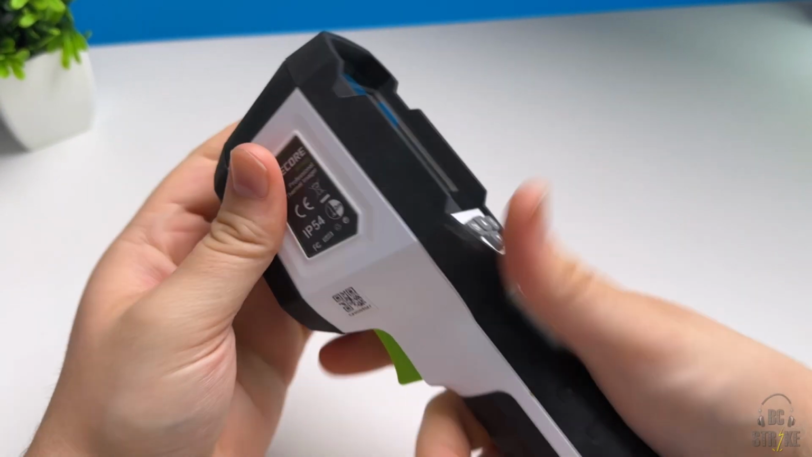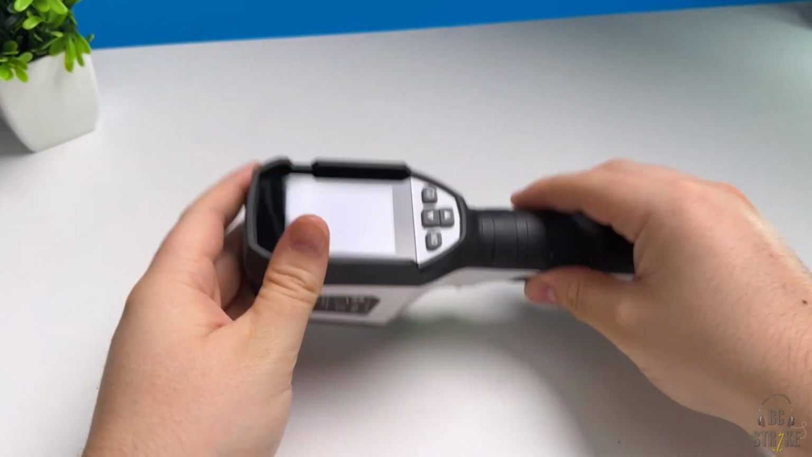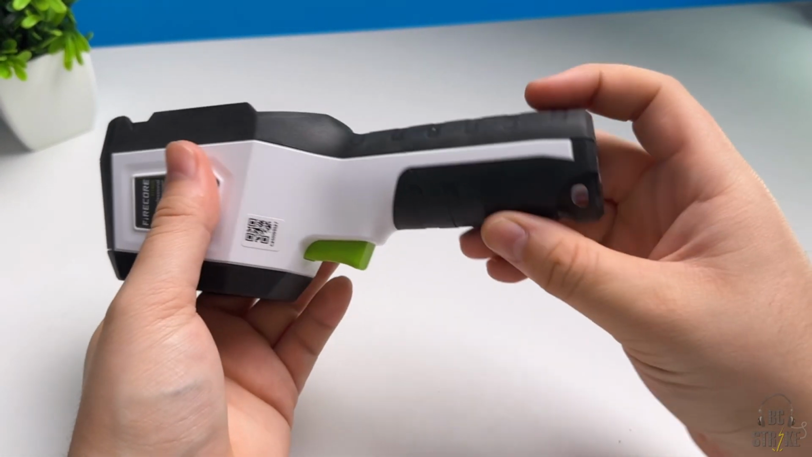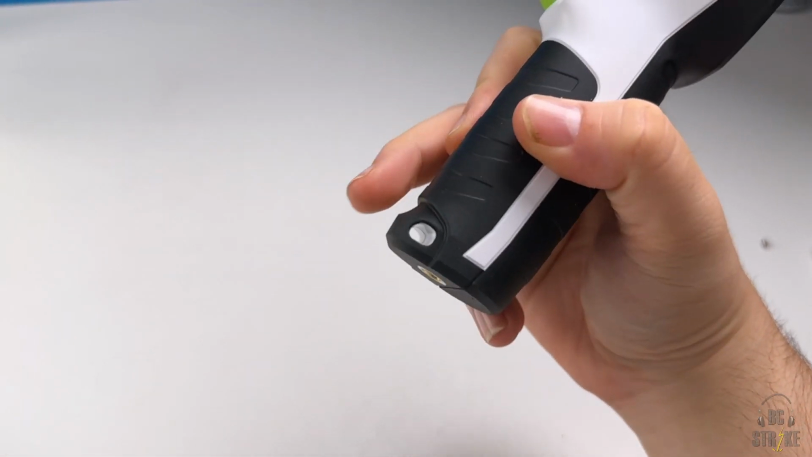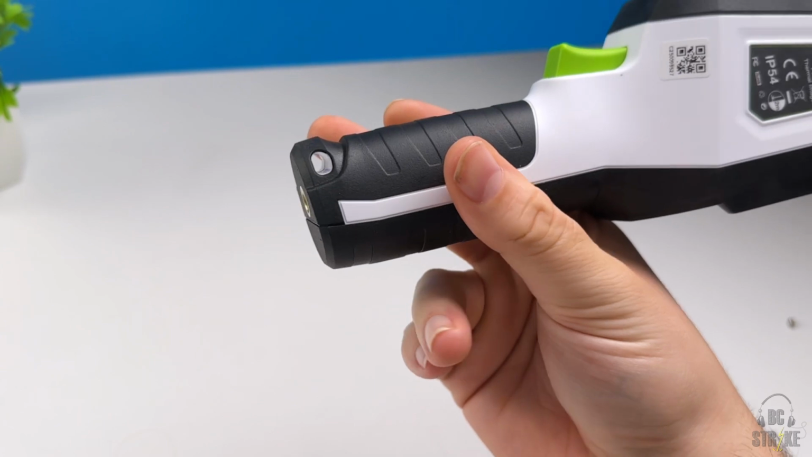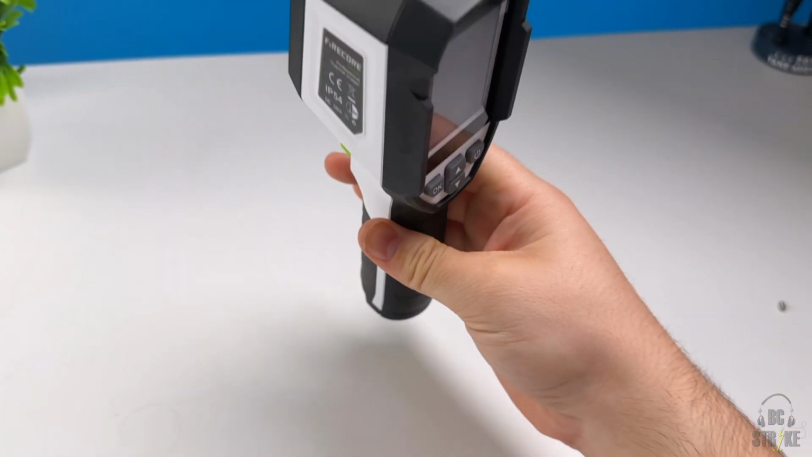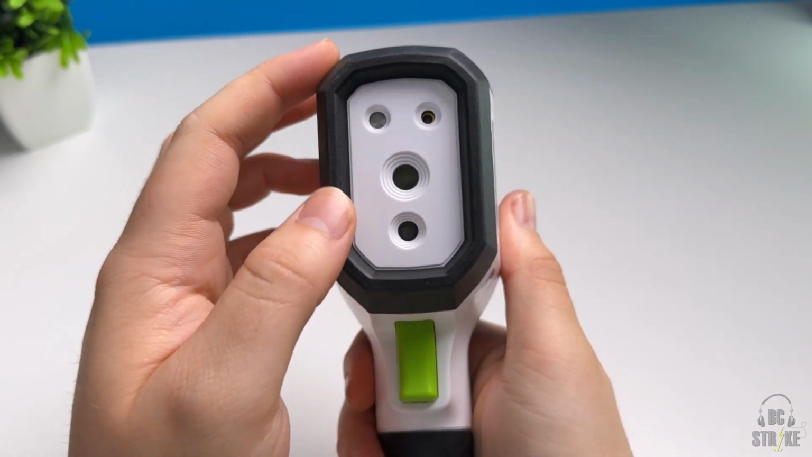The build quality itself feels really nice. It has a textured rubber, so it feels really heavy duty, nice and durable. It kind of bounces when it hits the ground because of that rubber, which is super cool. That's the trigger right there, really comfortable to hold in your hand. You do also have a little spot for a strap or a lanyard if you want to put that on right there, and then you do have a 1/4 thread if you want to hook this up to a tripod or something like that. And then that is what the actual camera part of it looks like.